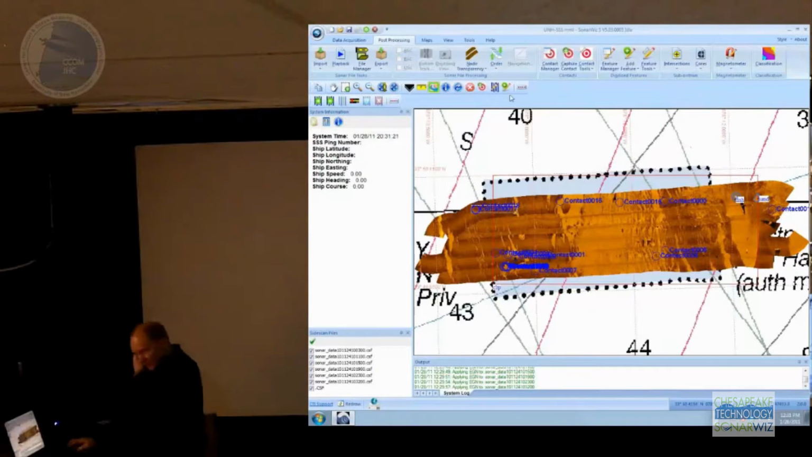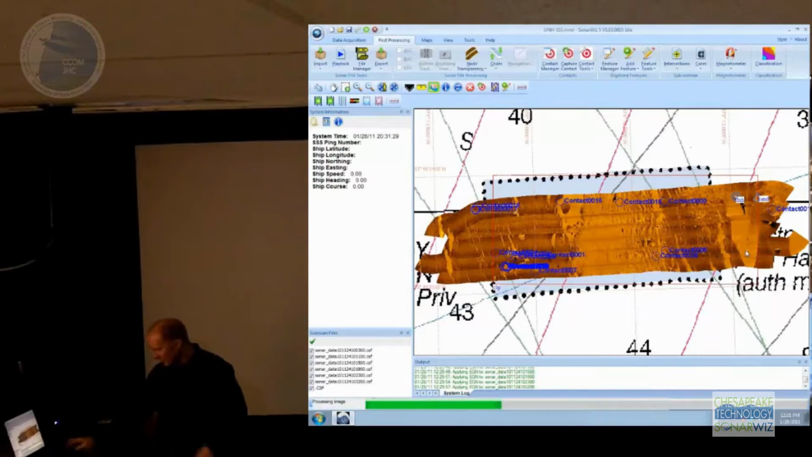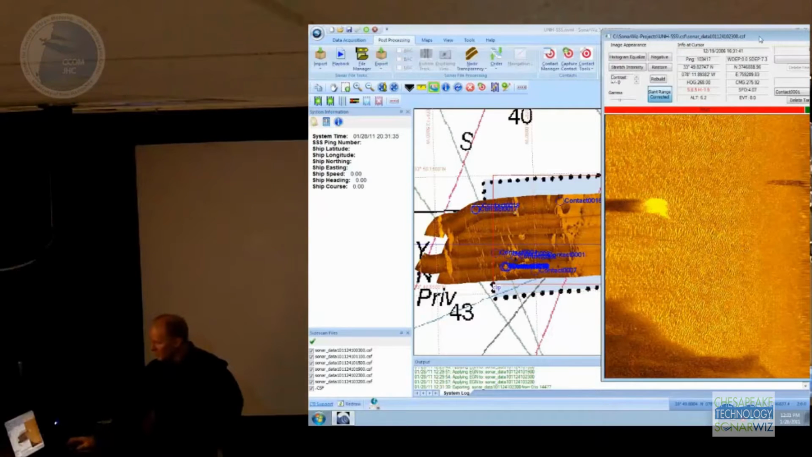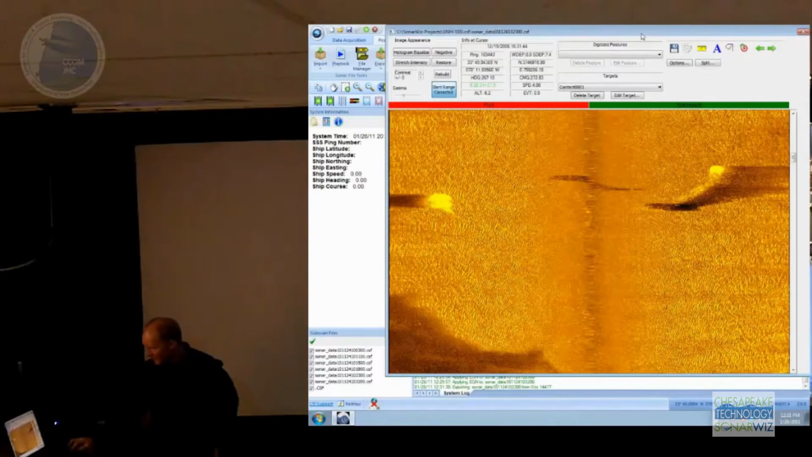Now, how did I start this whole process? Well, if I wanted to capture a contact, the way you start is you pick up this capture contact tool, and you can just look at something on the mosaic. So here's something of interest right here. Here's a little blob. Let's go see what that is. So when I click on the mosaic, SonarWiz opens up the corrected record to that location where I clicked, right? So it's scrolled down partway into the view here, and it's like a little fish blob or something.